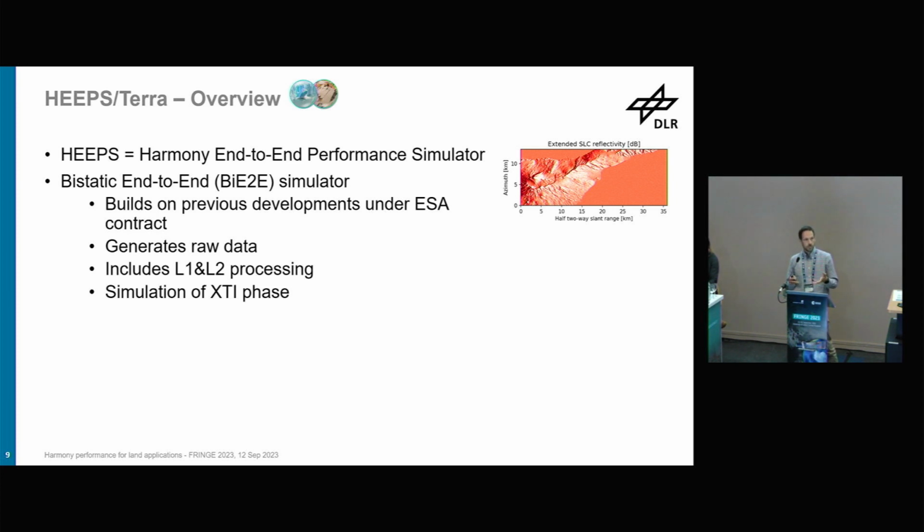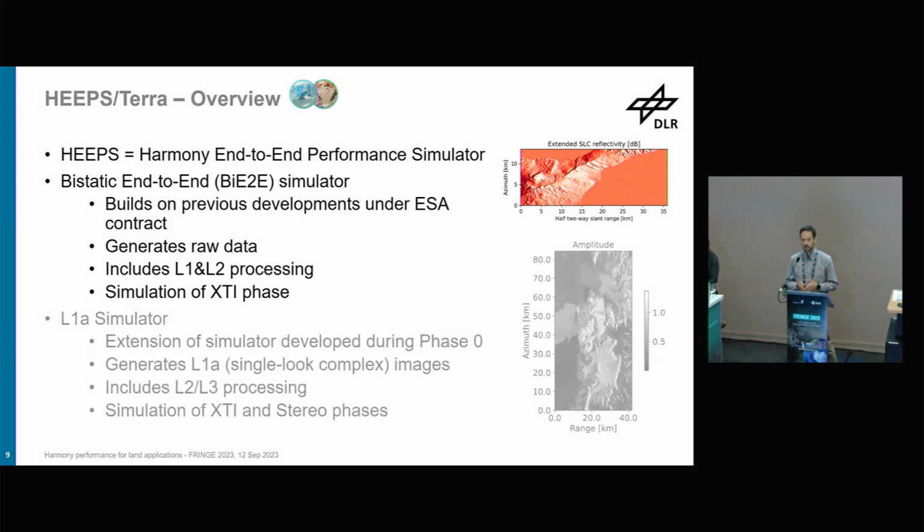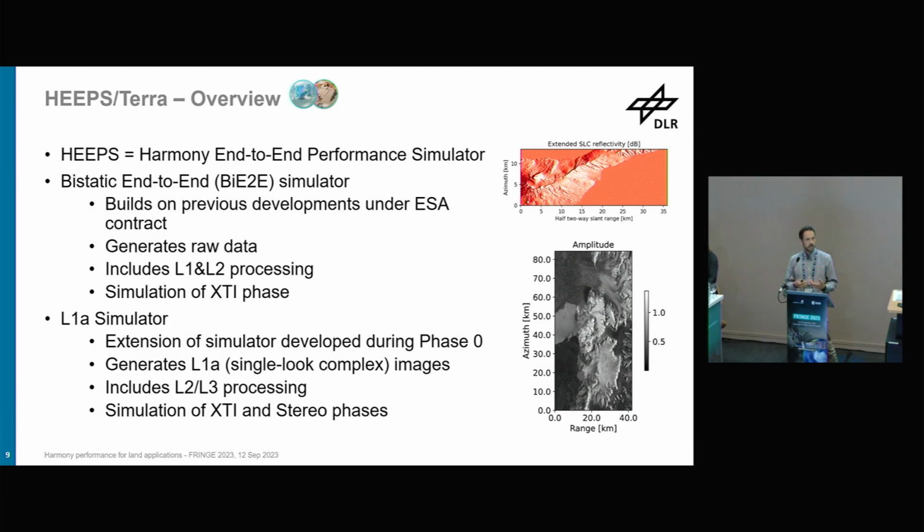HIPS-Terra actually consists of 2 independent softwares. The first one is the bistatic end-to-end simulator, which builds on previous developments under ESA contracts. And this actually generates raw data and includes also level 1 and level 2 processing. And this one was used for the XTI phase, to simulate products for the XTI phase. And then during phase A, we were extending the simulator we developed during phase 0, which in this case just simulates level 1A images, single look complex images, and includes a simplified level 2, level 3 processing. In this case, we use this simulator to simulate both XTI phases, but also the stereo phases, the